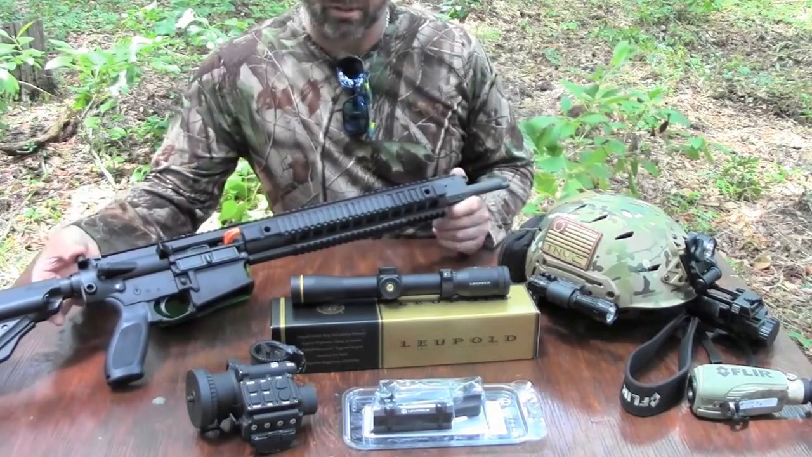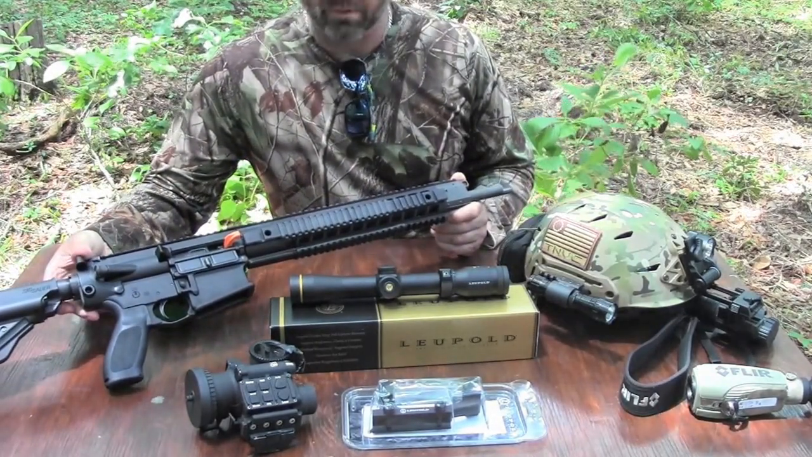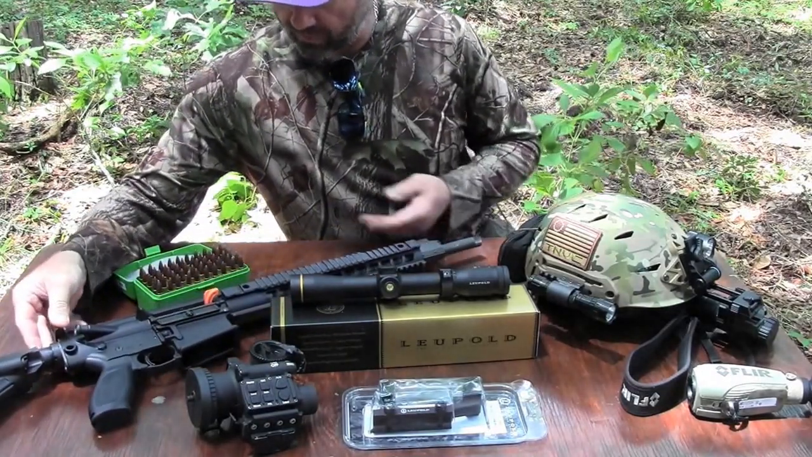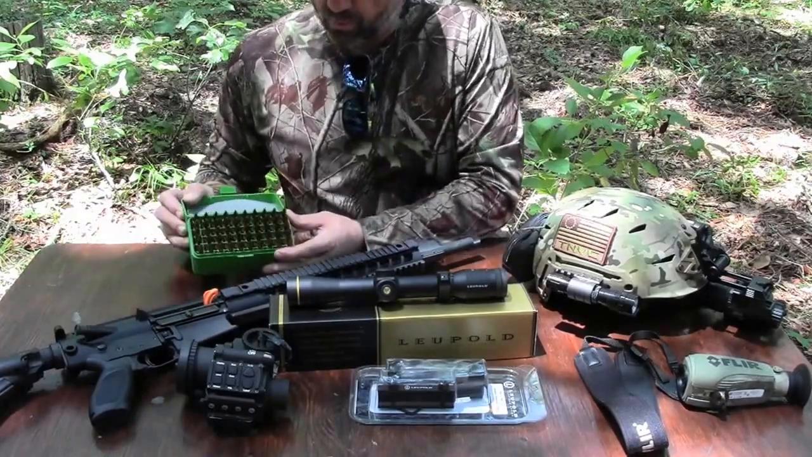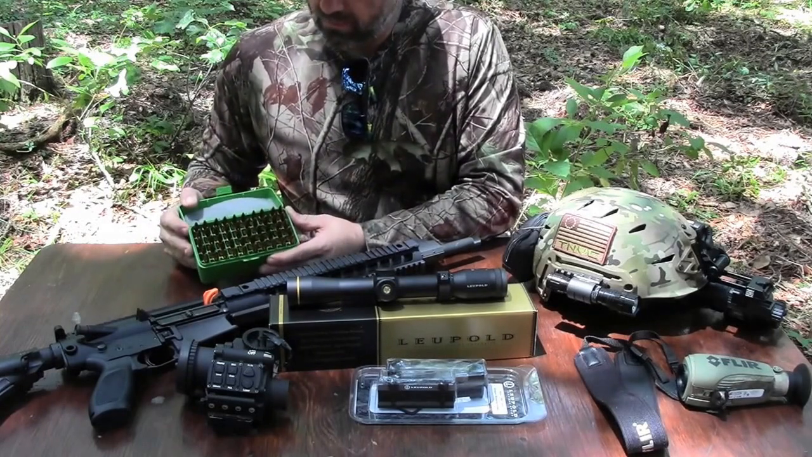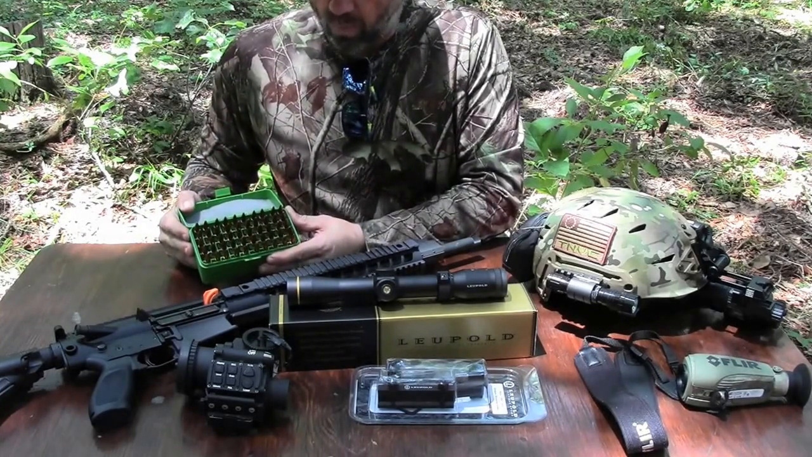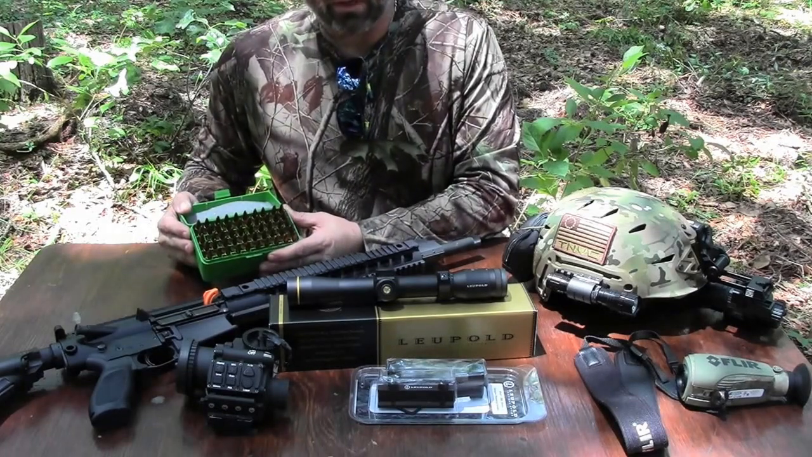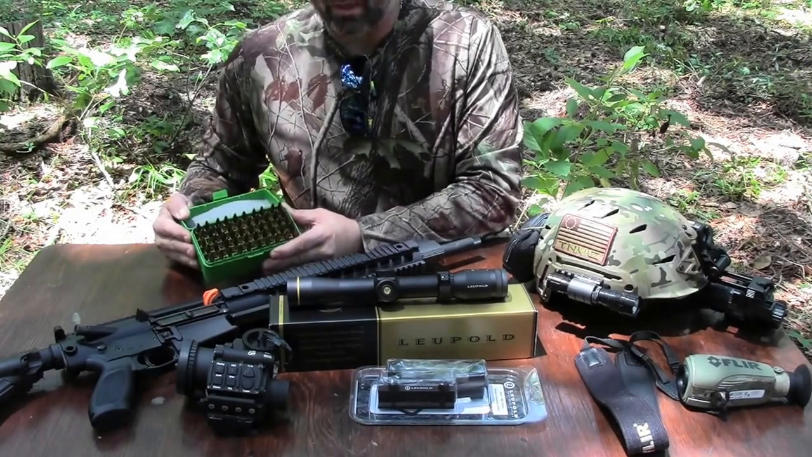This is the new SIG 716 Precision or 3-gun, 18-inch threaded barrel. We'll be running suppressors on it. The bullets that we'll be using today are hand-loaded Sierra Game King 150s with Winchester 748 powder, 48 grains, approximately 2,800 feet per second.